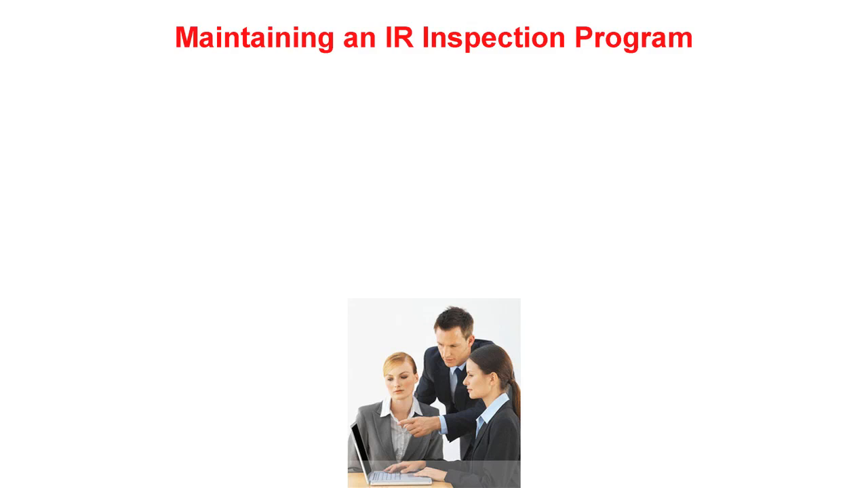Maintaining an infrared inspection program. Businesses do not plan to fail. However, failing to plan can compromise success. In order to ensure success and longevity, inspection programs must be run like a business. When setting up an inspection program, following a few cardinal rules can help guarantee positive results.